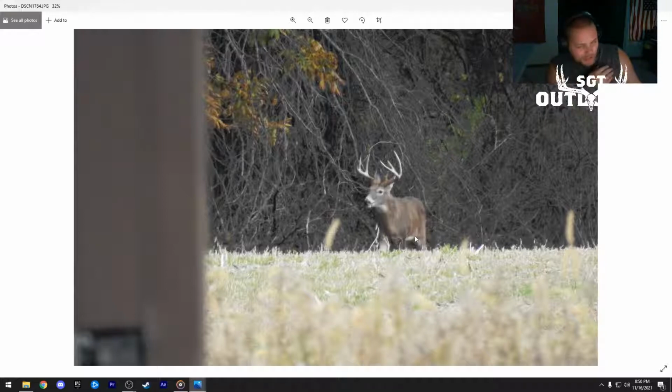But recently I've gone on my own path of, okay, I'm going to try to do this the trophy hunting way. I want big bucks and I want to do it right. I'm not the best, but that belly on that deer makes me believe it's a 4-year-old. Absolutely.